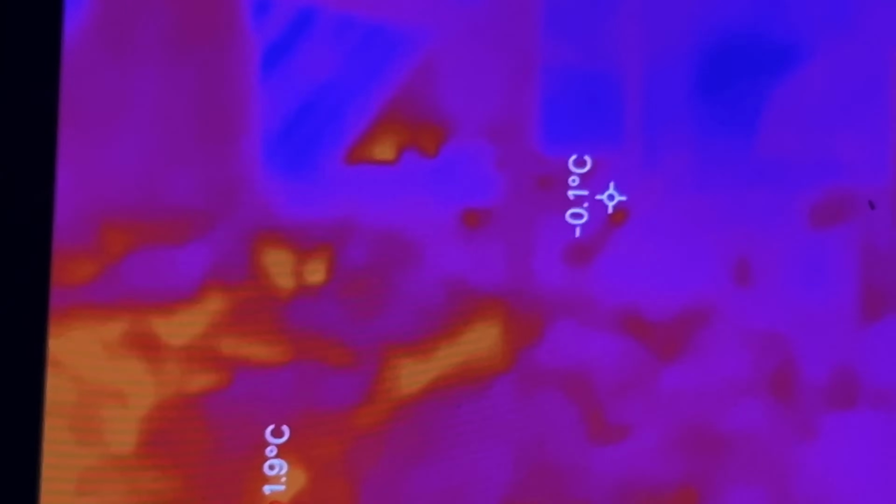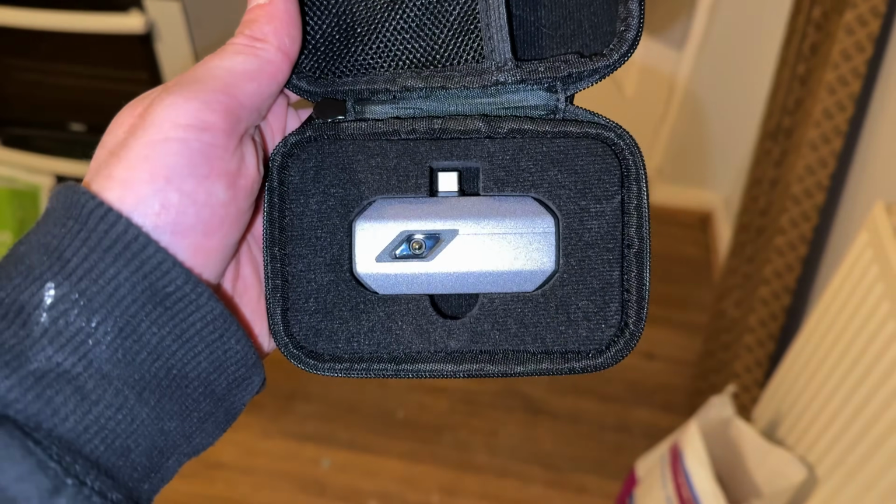I don't know why I zoomed on the wrong phone. When I've got a little bit more time, I will go up there and investigate with the thermal camera and ensure all the insulation is properly laid down so no heat is escaping or the cold coming down as well. Something along those lines. I will go up there and I'll fix it basically. But that is honestly a great piece of kit.